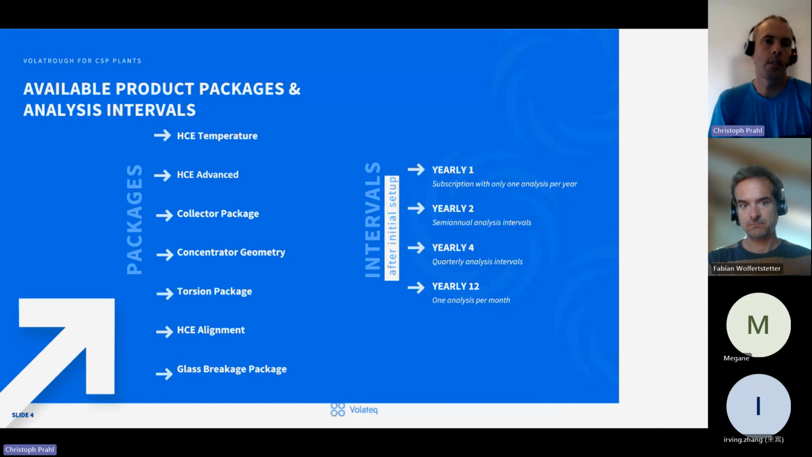Well, all these different performance indicators can be combined in different product packages, and we also offer different intervals, where the frequency of the checks depends a little bit on the dynamics of the failure. For example, if you want to check mirror breakage, or for example soiling of the solar panels, you would go to higher measurement frequencies, while the concentrator geometry itself is rather static, so it's okay if you check this once or twice a year.